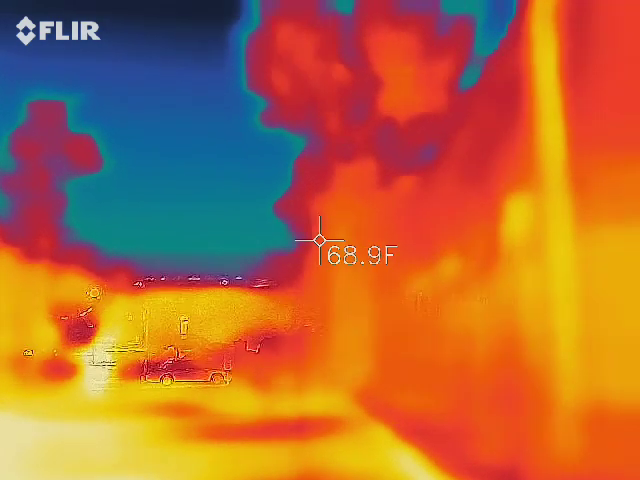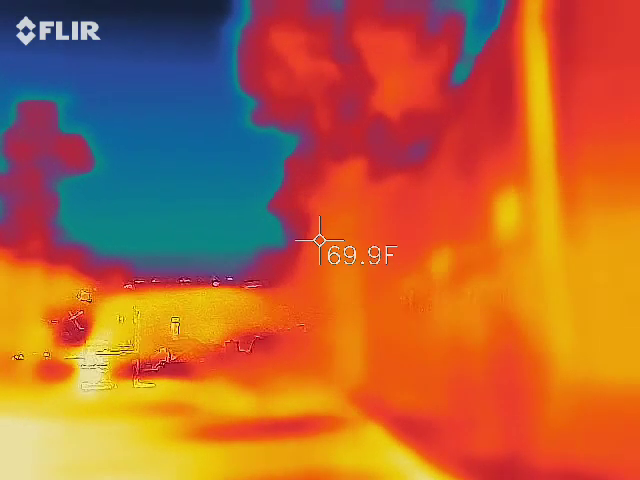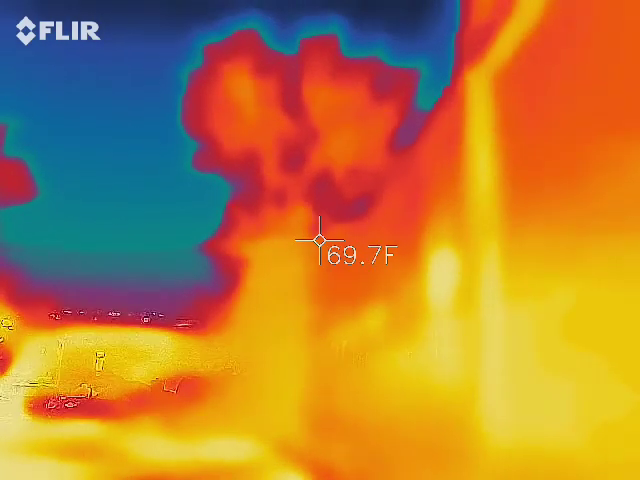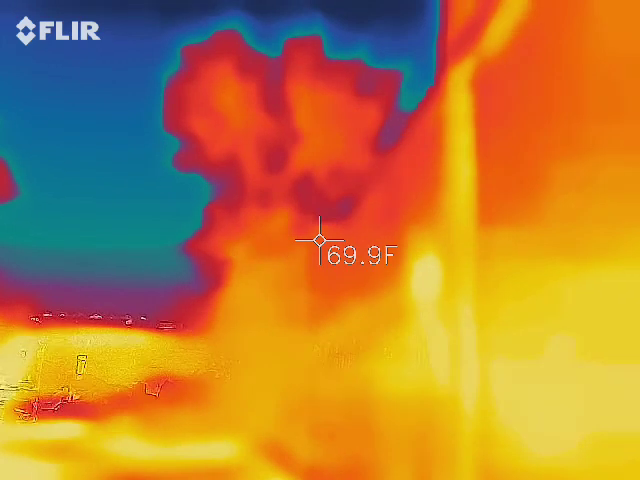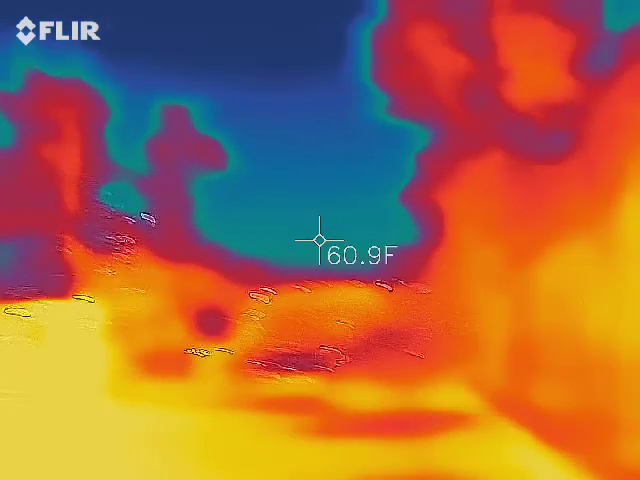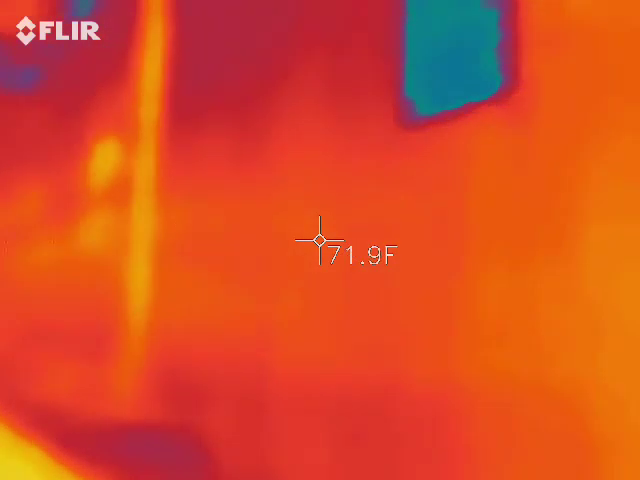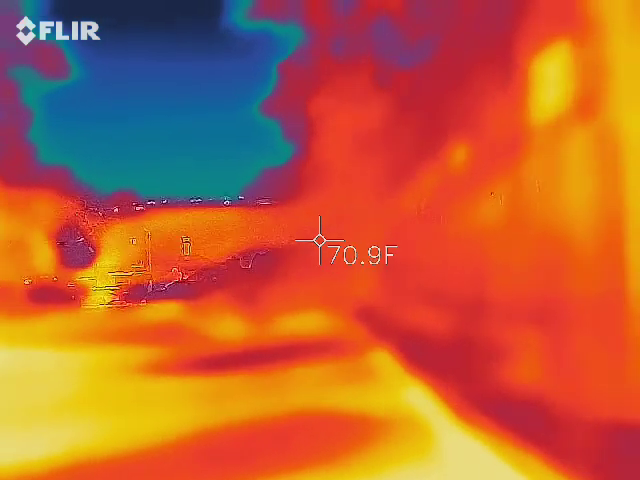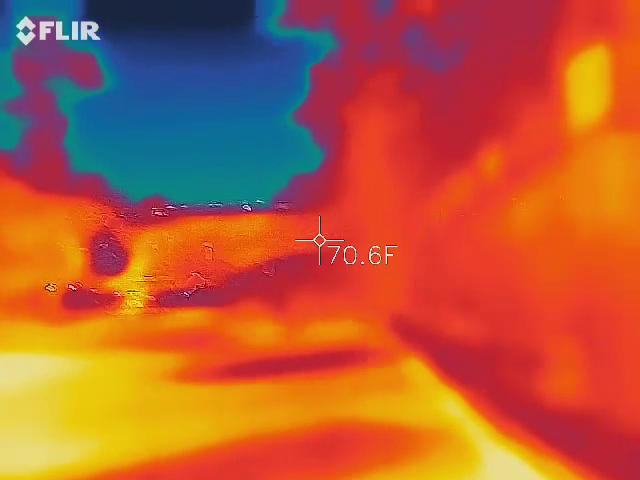What color is the building next to us? Is anyone buried in this parking lot?